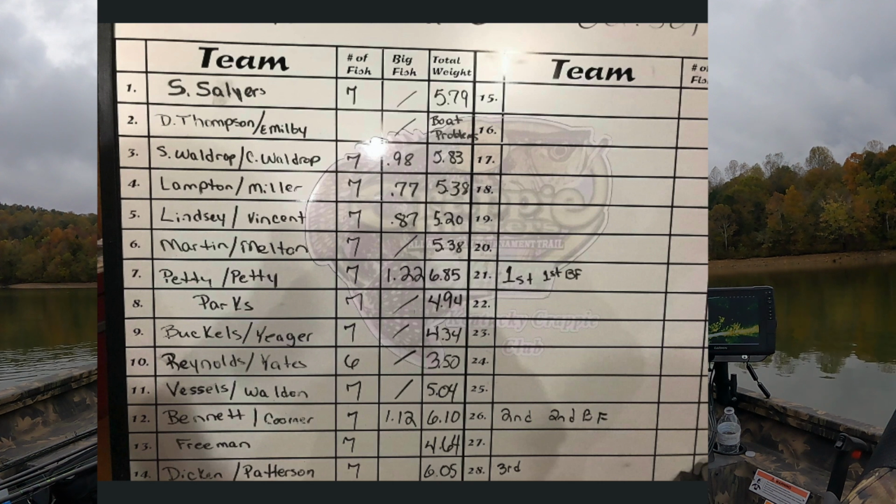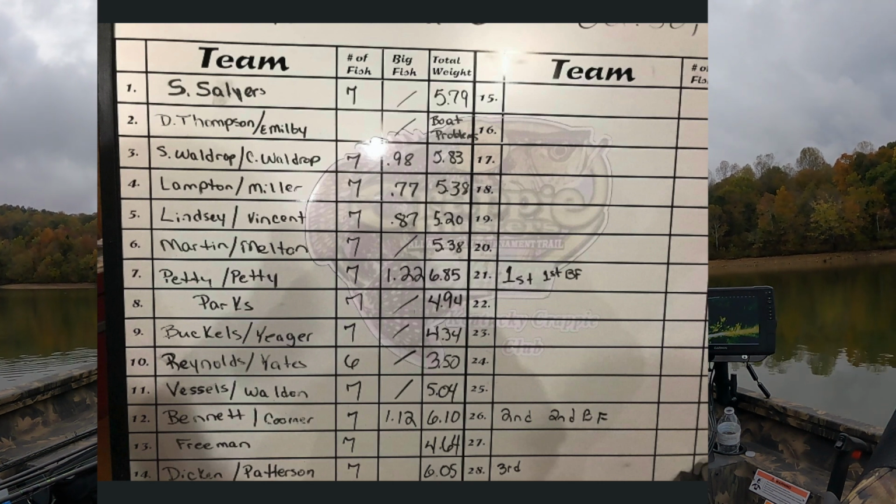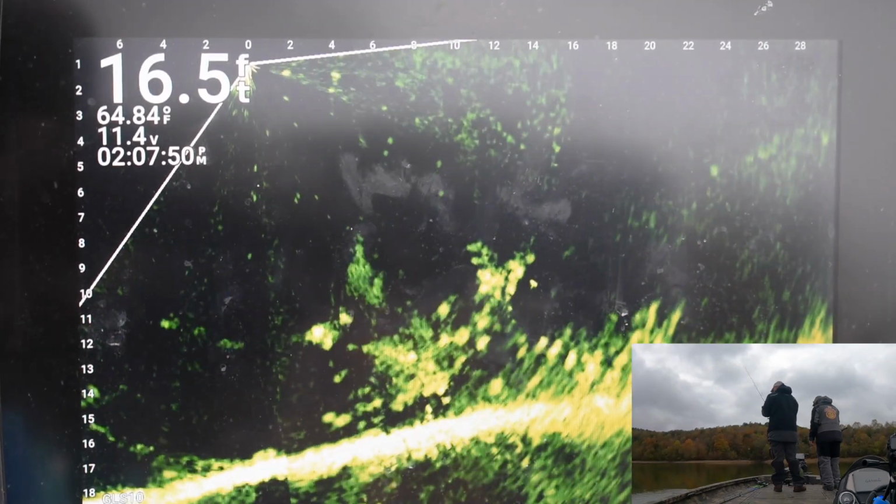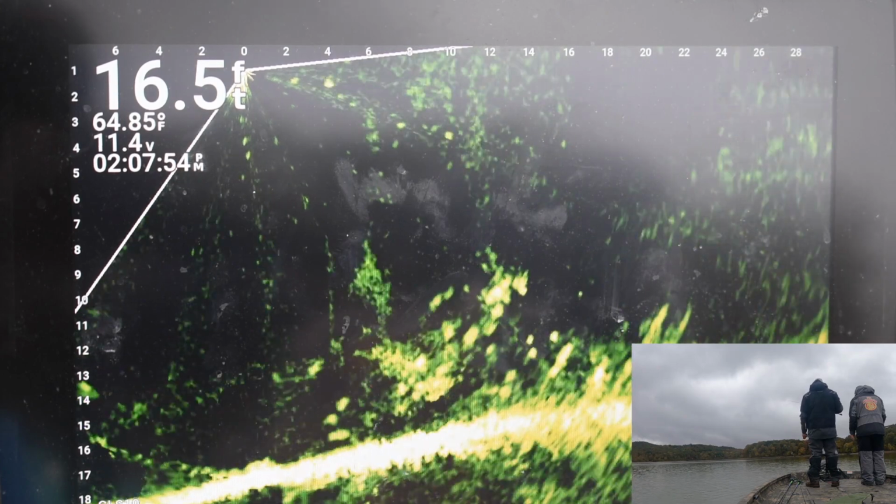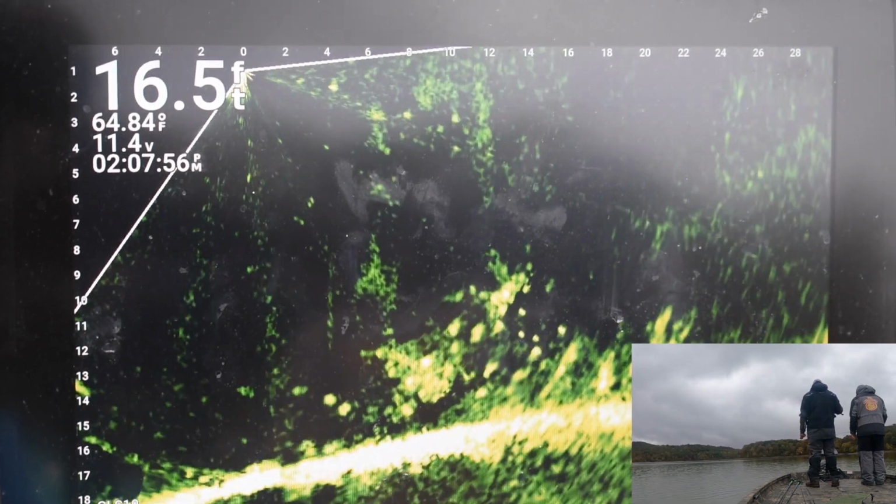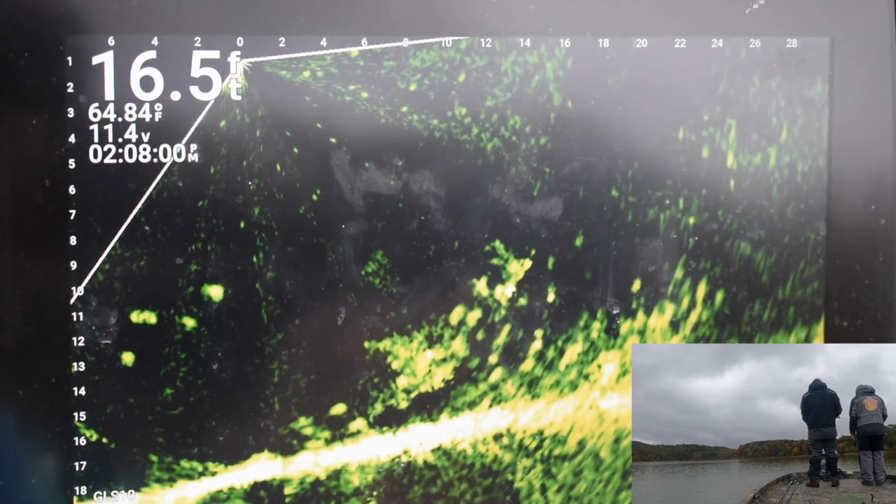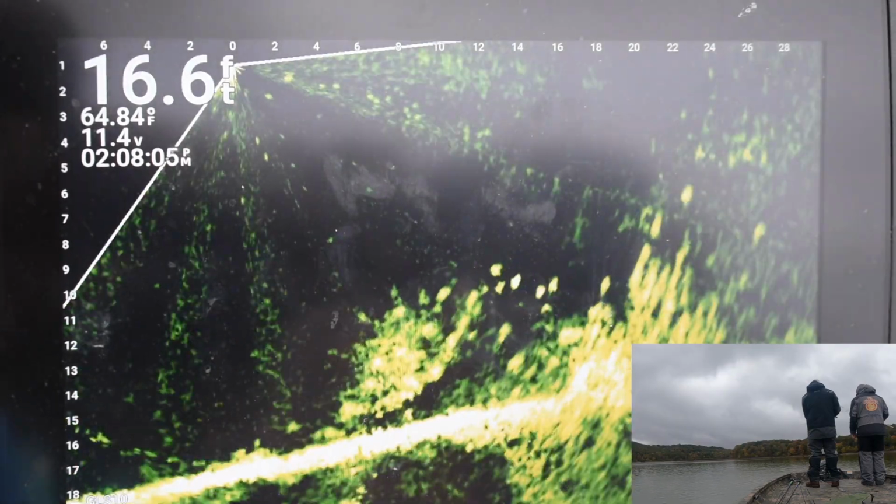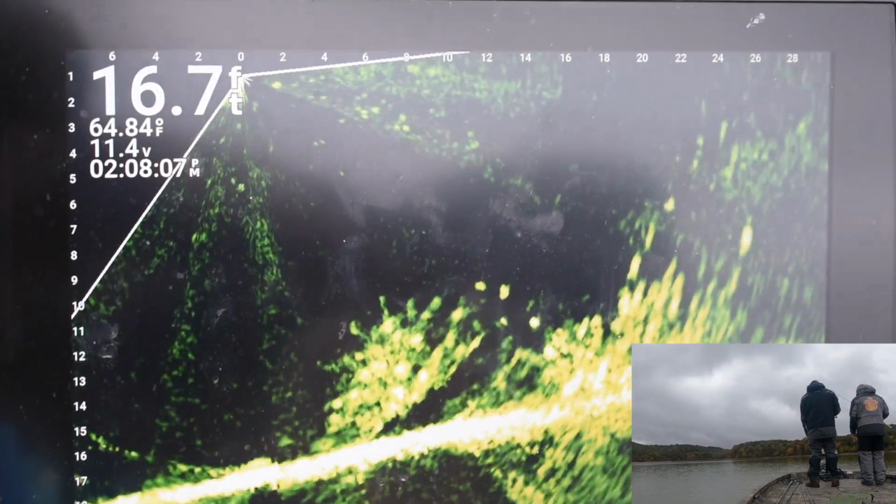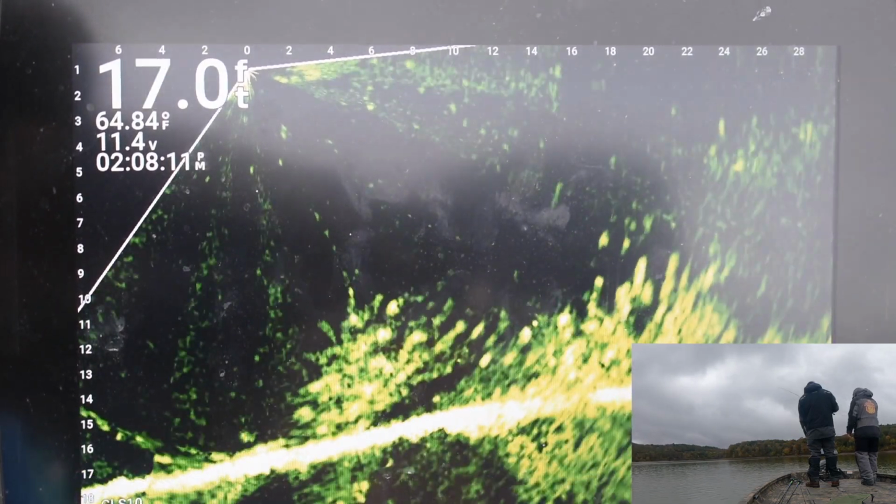We were out of 2nd by 5/100ths of a pound, if I remember correctly, and the team that won had, I believe, like 6.8 something, and I think we had 6.05. So they had about 7.5 tenths heavier bag than what we had. But we were tickled with what we had, and happy to cut a check and make it out of there.